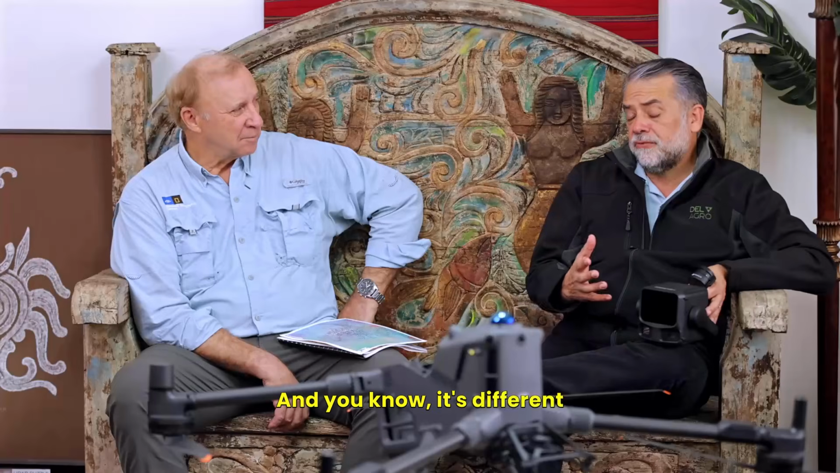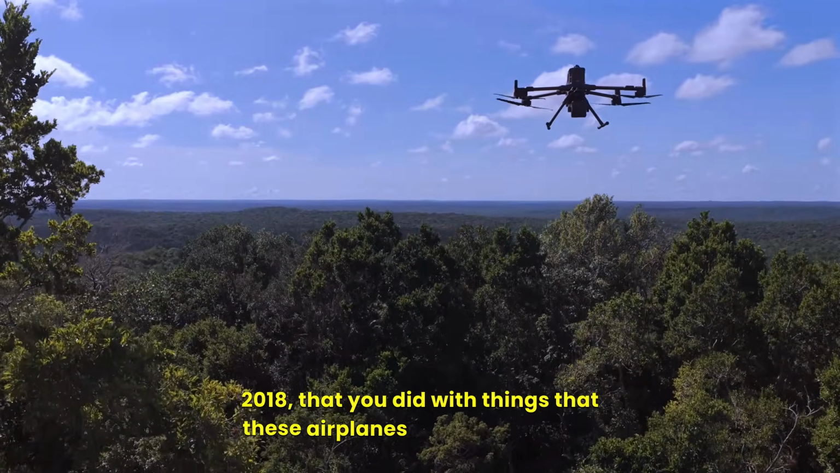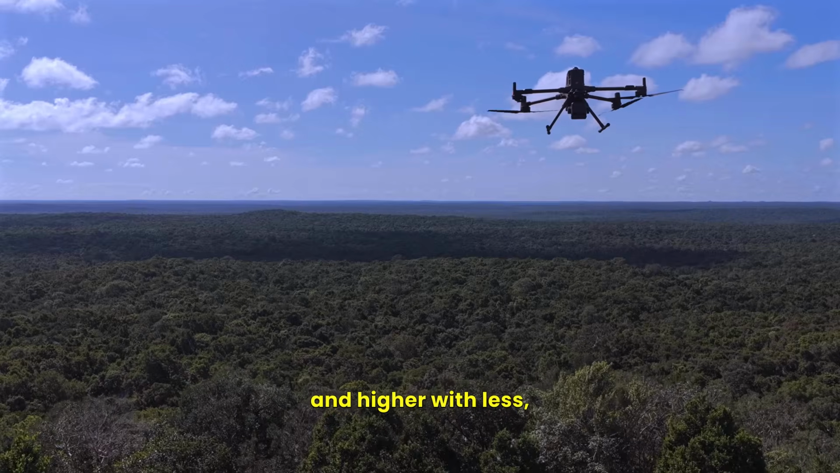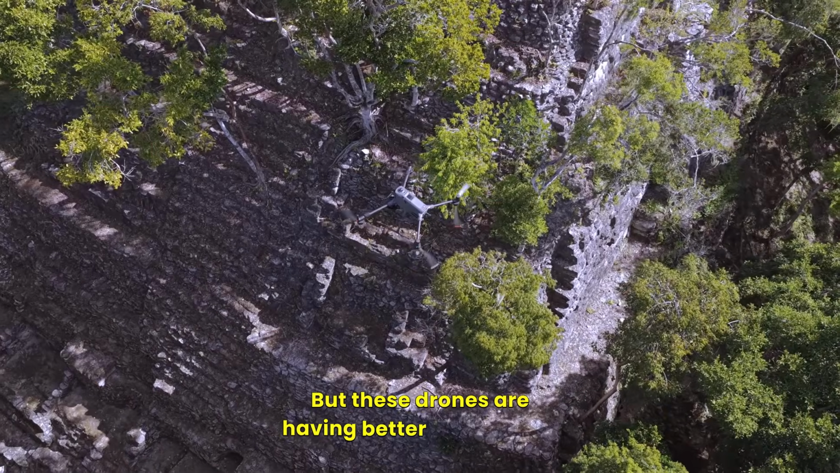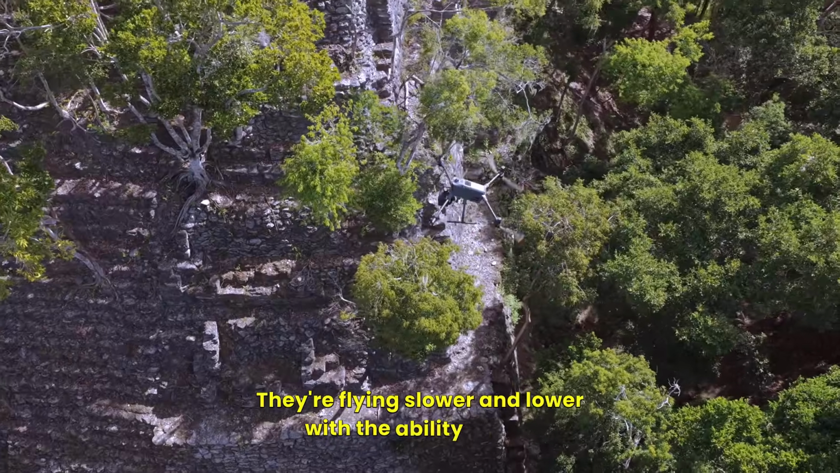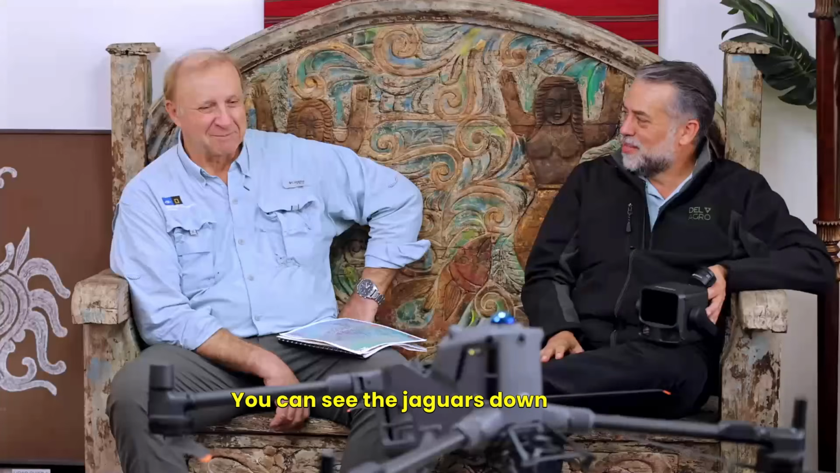And you know, it's different from what you did in 2015, 2018 that you did with planes, that these airplanes were going faster and higher with less technology than today. But these drones are having better technology. They're flying slower and lower with the ability to get, like you said, much more information. You can see the jaguars down there in the jungle.